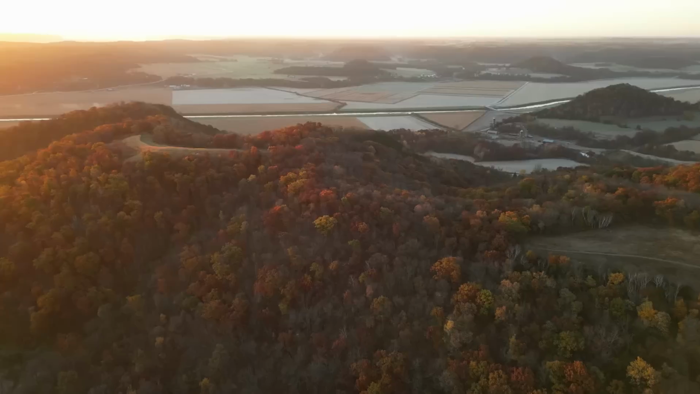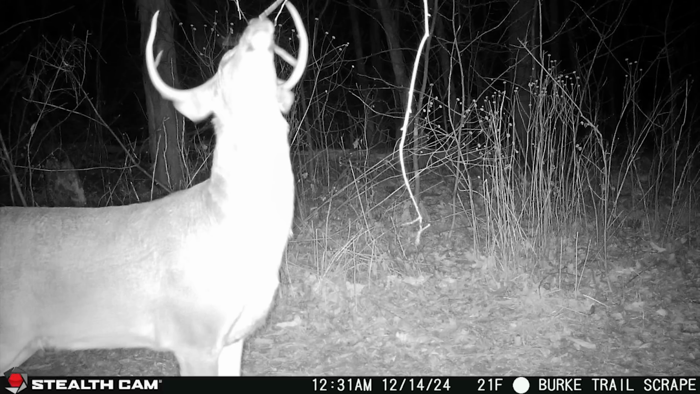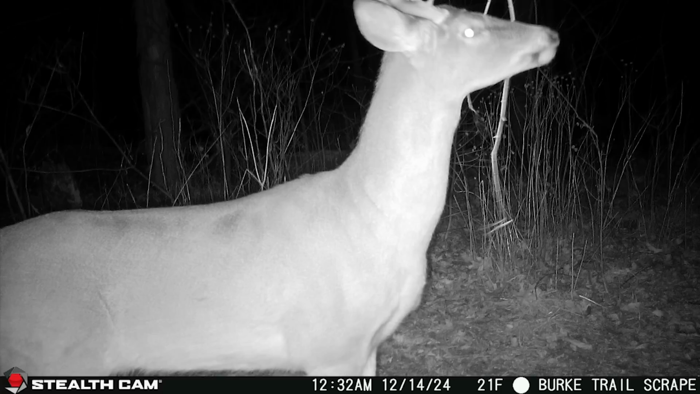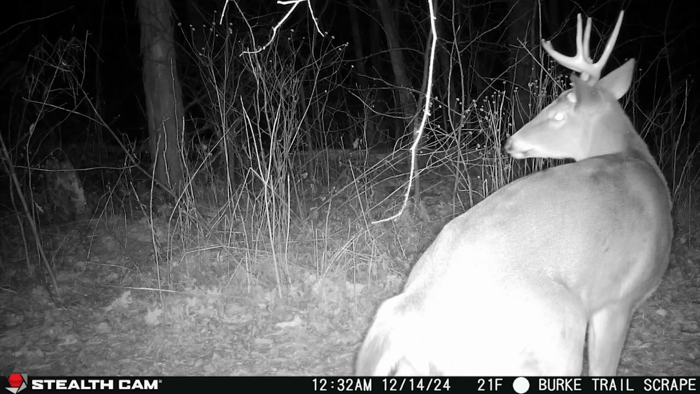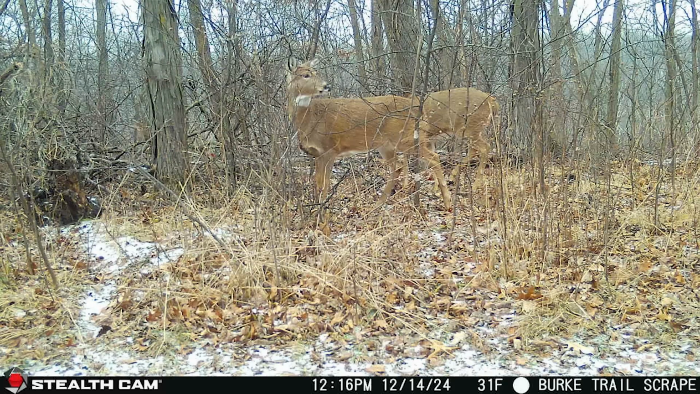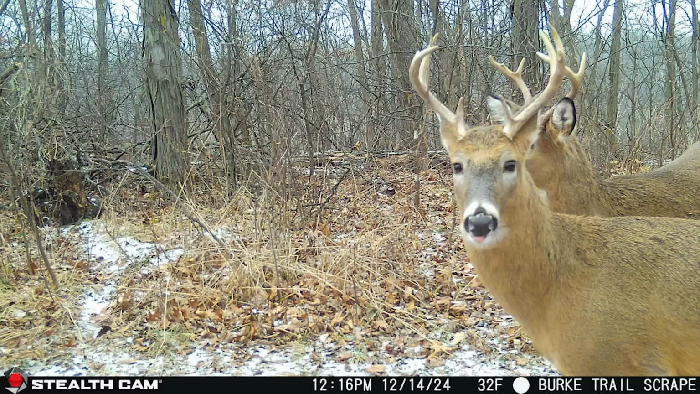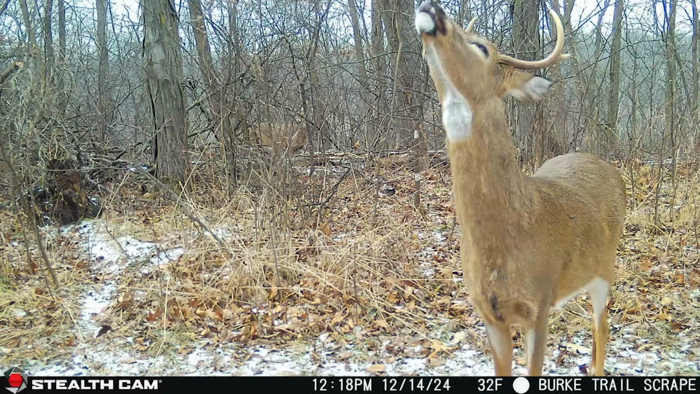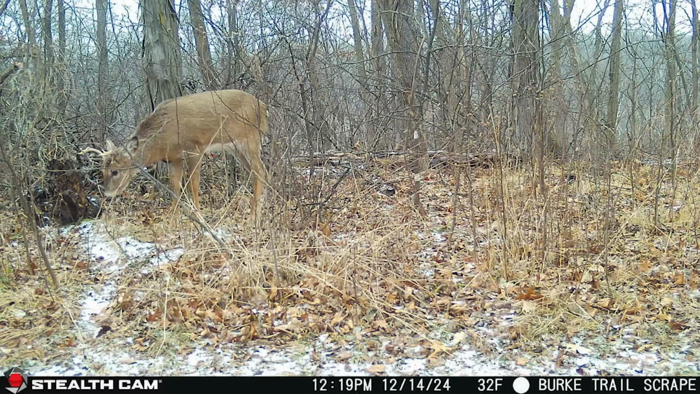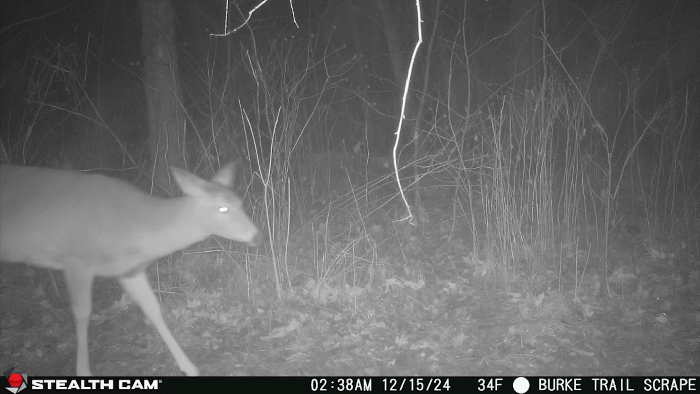Next location is just a scrape on a 4-wheeler trail running through the timber. I do think it's interesting that back in the timber on these trails, there's more daylight activity as a percentage than what there is out in the open. And I suppose that just stands to reason. The deer are more in the timber, so anytime you can have a camera back in those locations, you're going to catch more daylight activity. But they're still working scrapes a little bit. No mature bucks. In fact, I didn't get hardly any mature bucks, period, on any of the cameras. But that's the scrape on the trail.